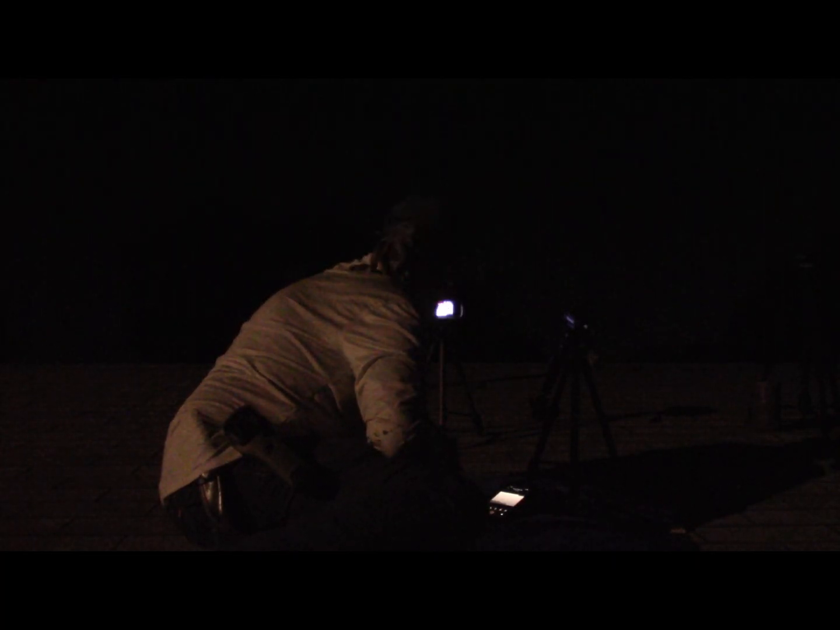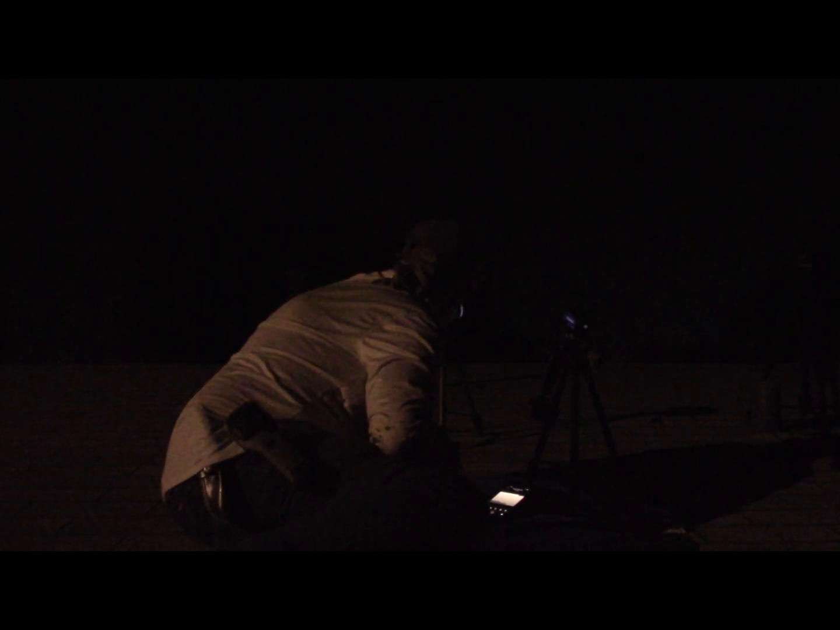Okay, I still got the thermal pointing the same way, but I dropped it down a little. Alright, so I'm gonna move the thermal.